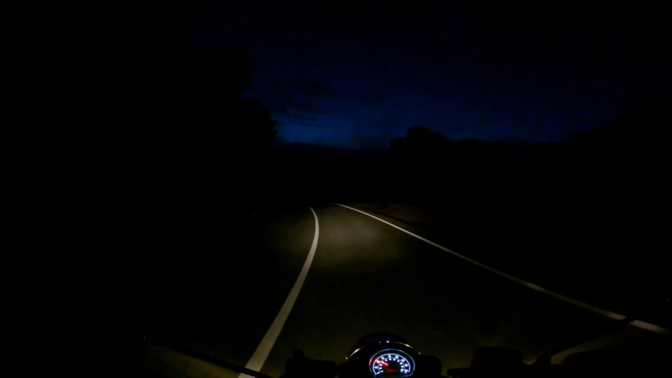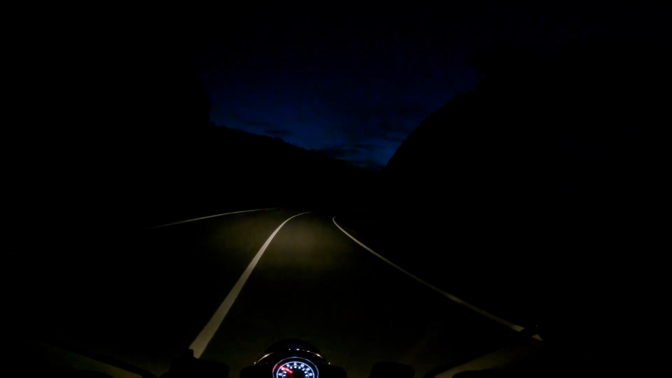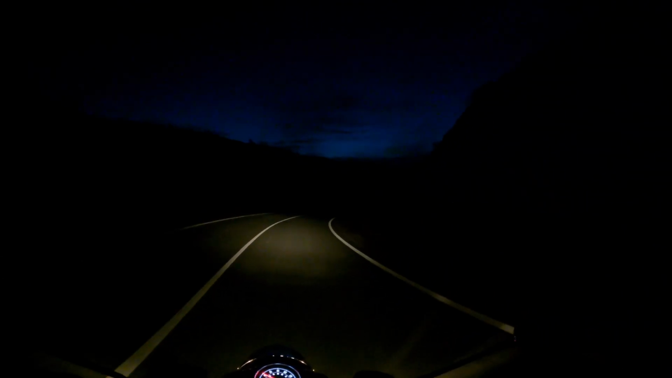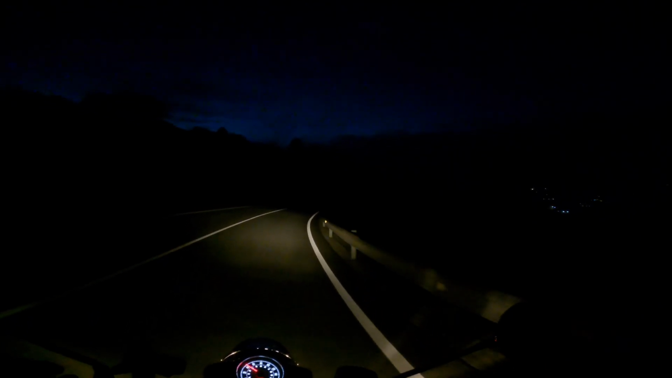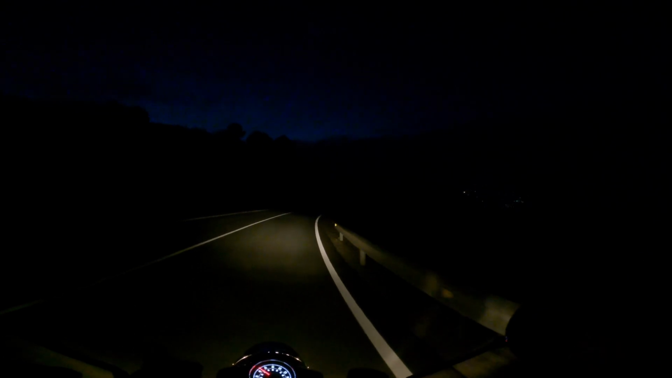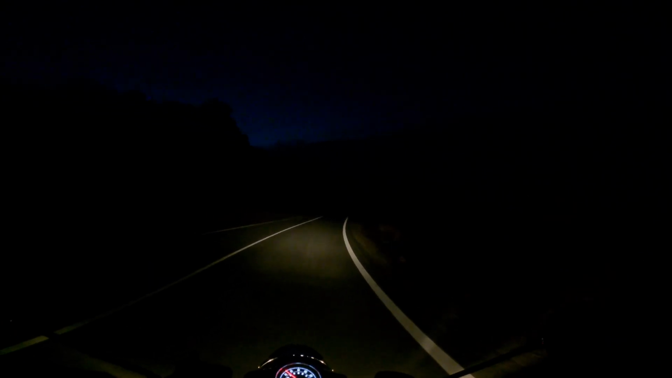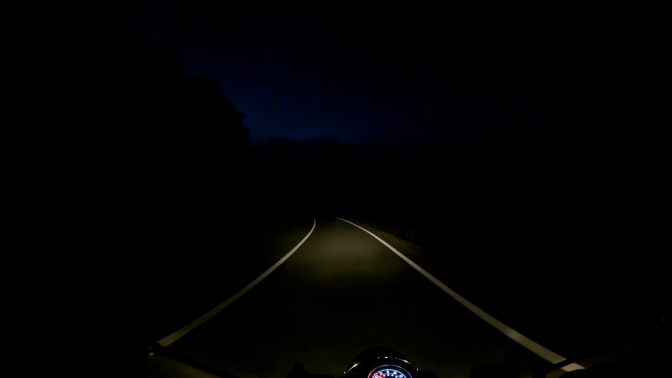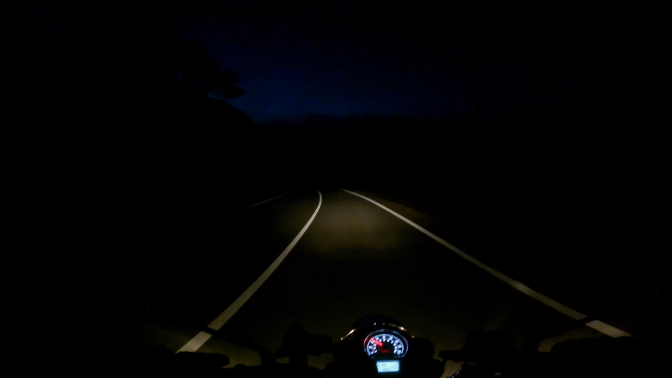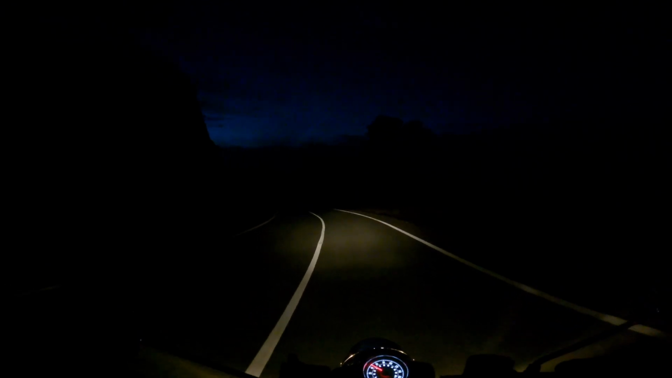It's all been washed down, lovely jubbly. Yeah, I mean that headlight's actually about perfect now. I could probably just tweak it up a little bit more actually. I think it would go a little bit higher without blinding people, but I can certainly see a good bit down the road now, which obviously I couldn't before.